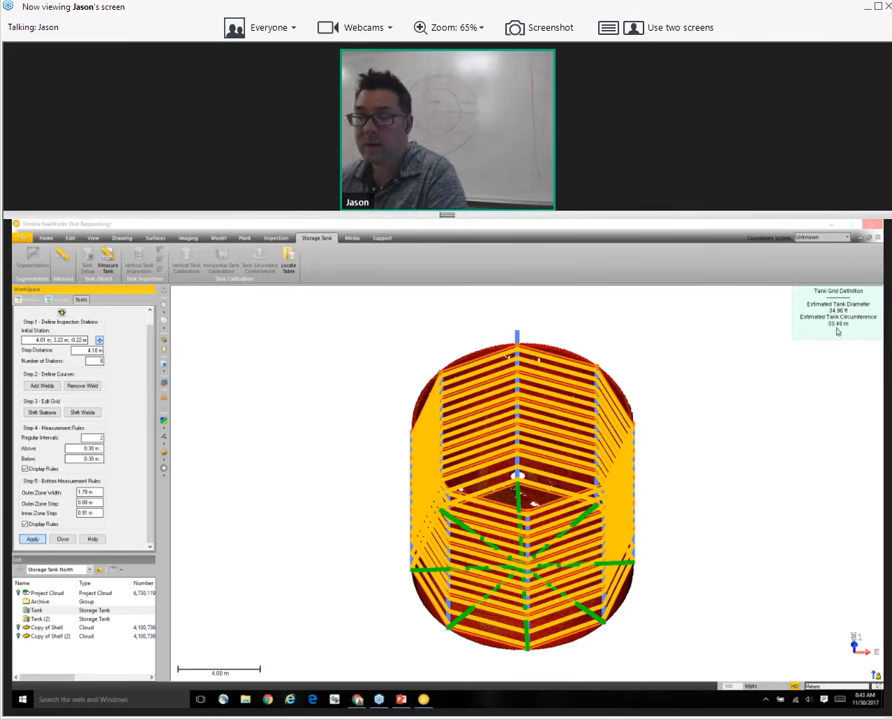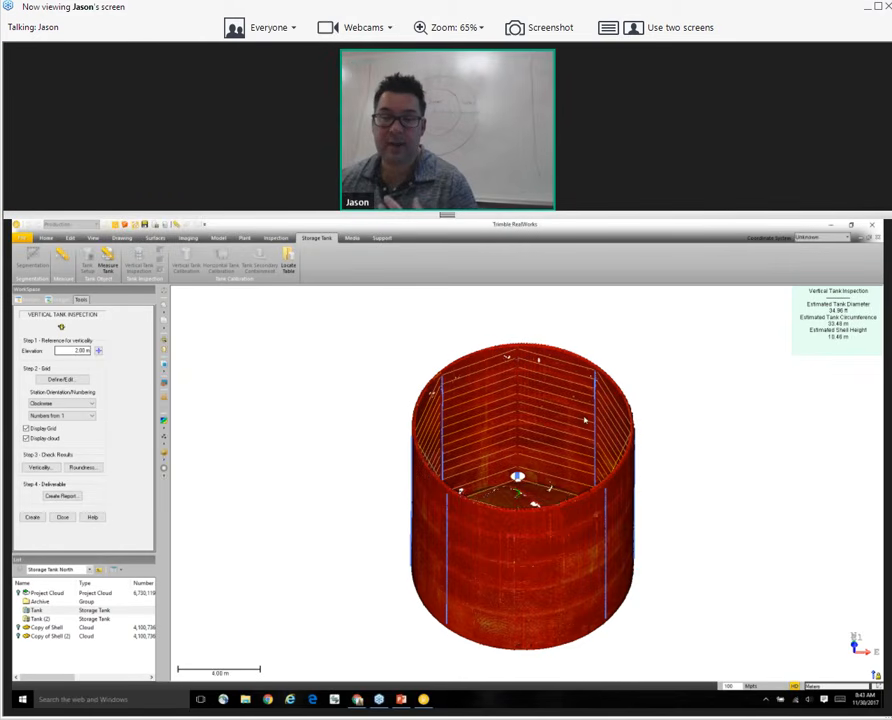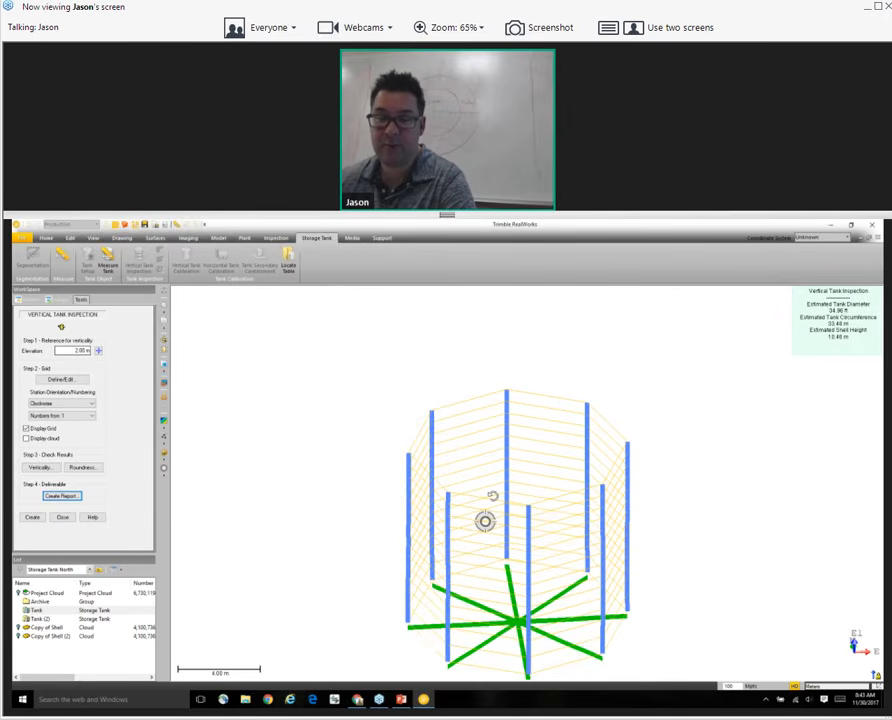Okay, so the software's gone through now and it's calculated everything that it needs to create a report. It's created that grid structure. If I hide the point cloud, you can see on the screen now, we're going to have an inspection everywhere these blue vertical lines intersect with these yellow horizontal lines. And this is going to be very similar to a traditional total station inspection report.